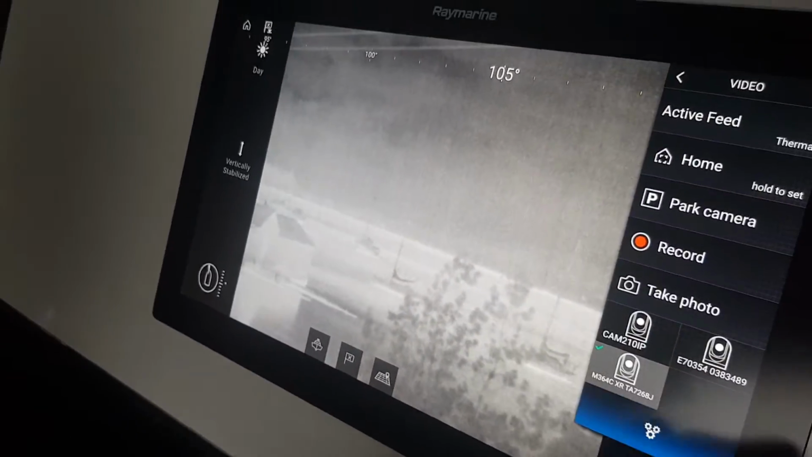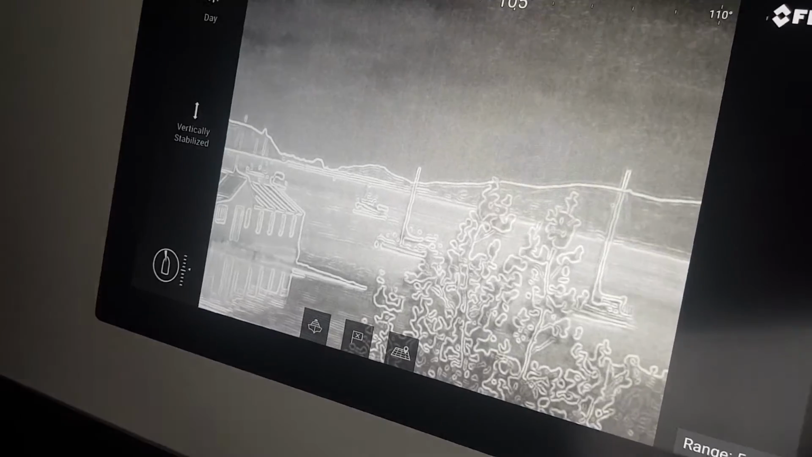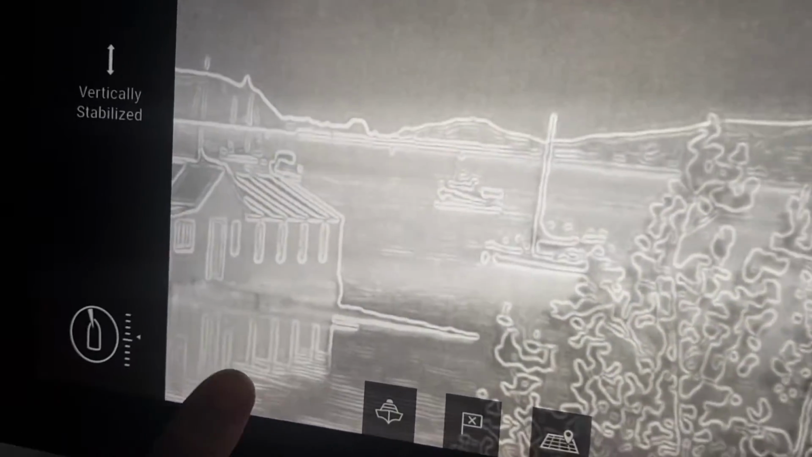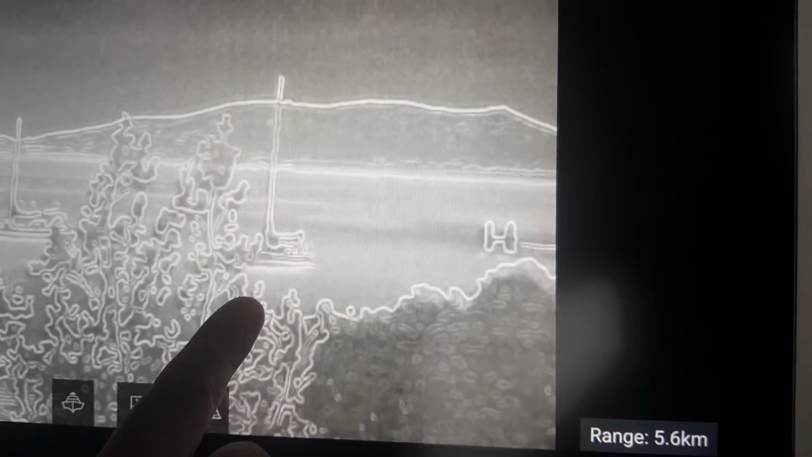When you physically go and turn MSX on, what it actually does is it uses the visible light camera to basically put an edge around each shape. And this is currently a Raymarine only feature. Yep, correct. And then what you basically are doing is you're actually seeing the outline of the boat, and then obviously the buoys in the background, etc. as well. Maybe you could bring us around the corner here to show us on the wharf.